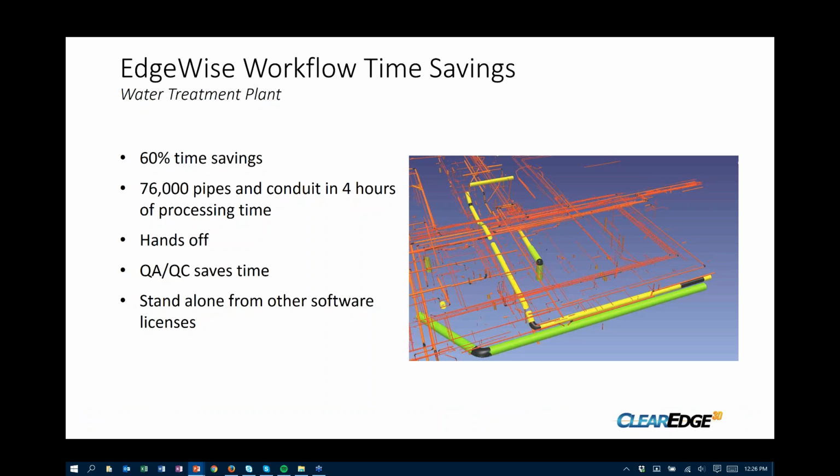So now getting into the good stuff here. We have been using Edgewise for quite a while. This particular project, we loved it, and one of the biggest things here was literally in 4 hours of processing time, and that's computer processing. That's not somebody sitting there doing this. This is, turn your computer on, hit the go button, and come back in 4 hours.